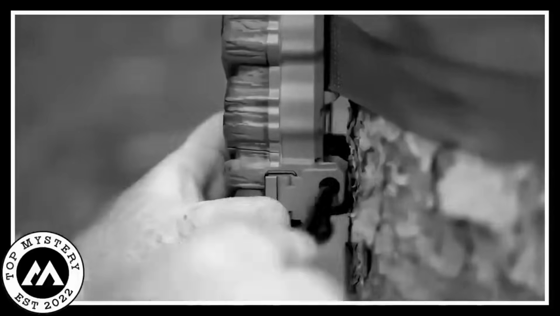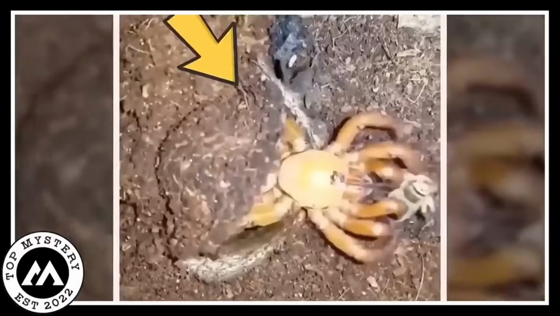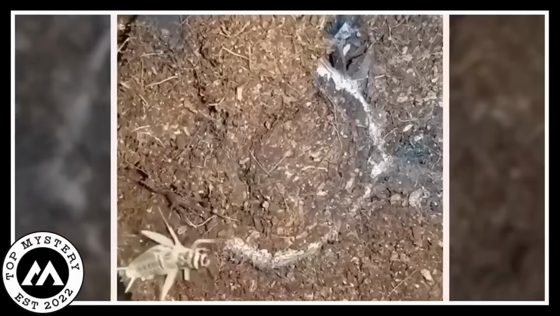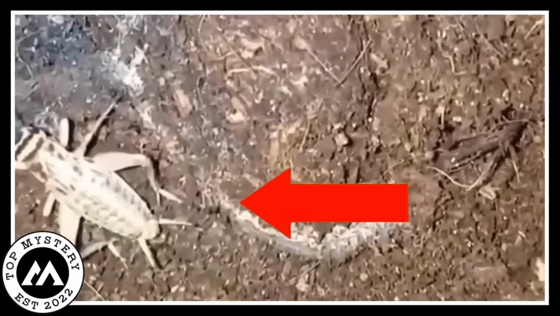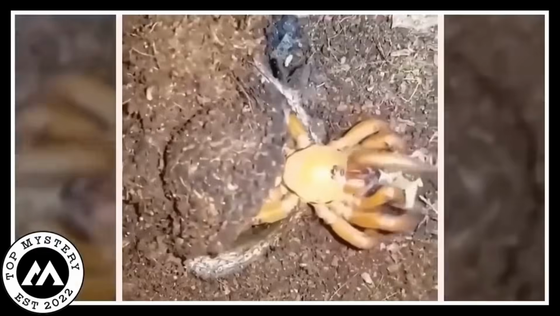Trapdoor spider. So there's this trail camera minding its own business, right? Well, it captures a trapdoor spider doing some serious James Bond moves. This spider's got skills. First off, it's like a ninja. The spider wraps itself in this silk thing, like a secret agent in a silk cape, all sneaky-like. Then, here comes the genius part. It sets up this trip line, a spider-style security system. If anything steps on it, bam, it's showtime.